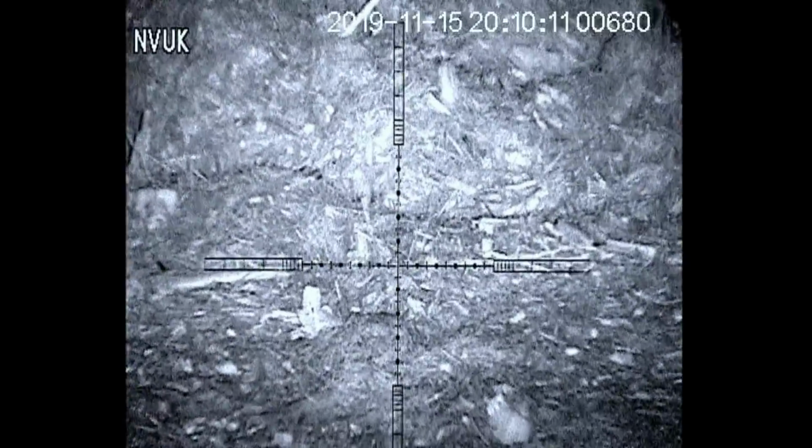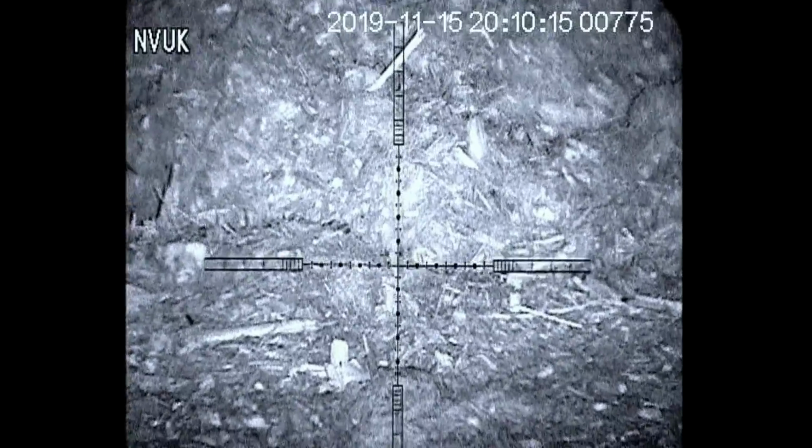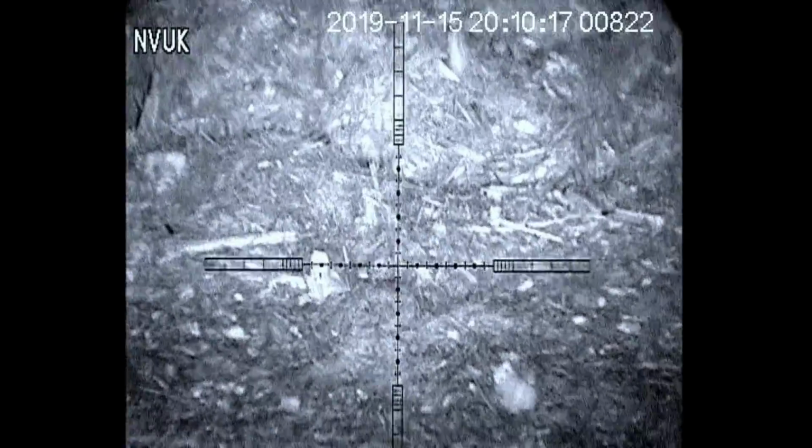A perfect headshot and my patience pays off. This rat never knew it was coming and didn't feel a thing, just the way I like it.